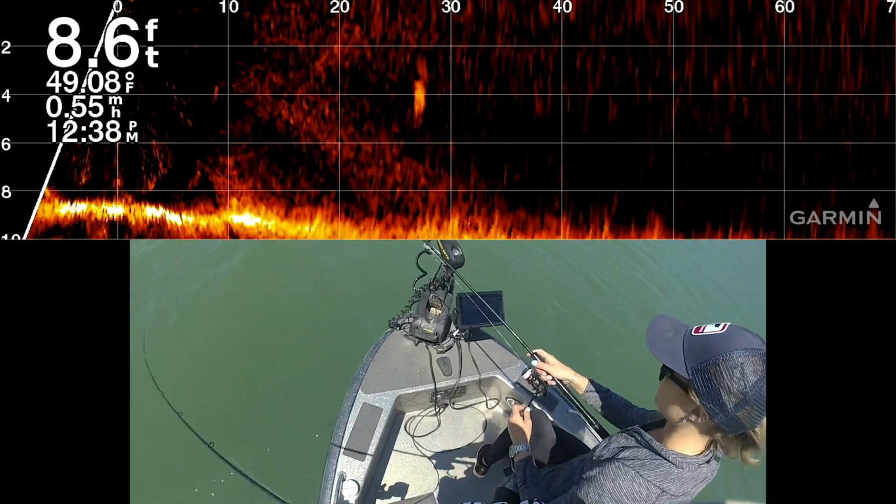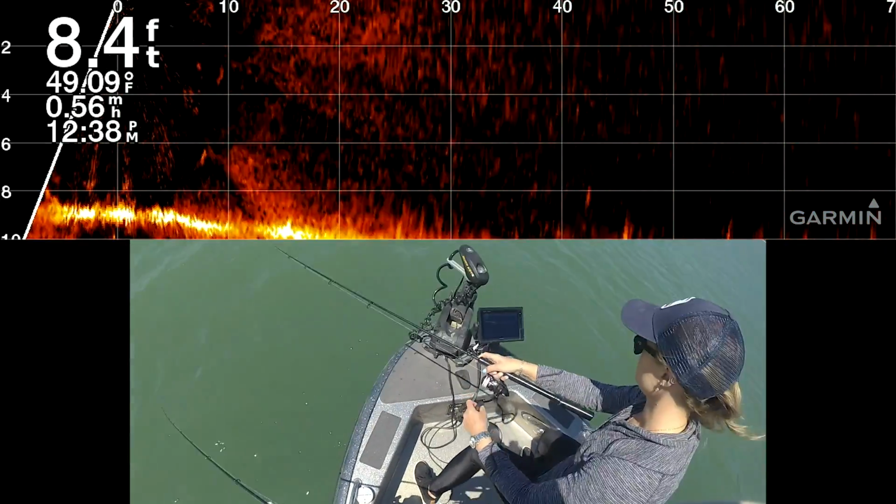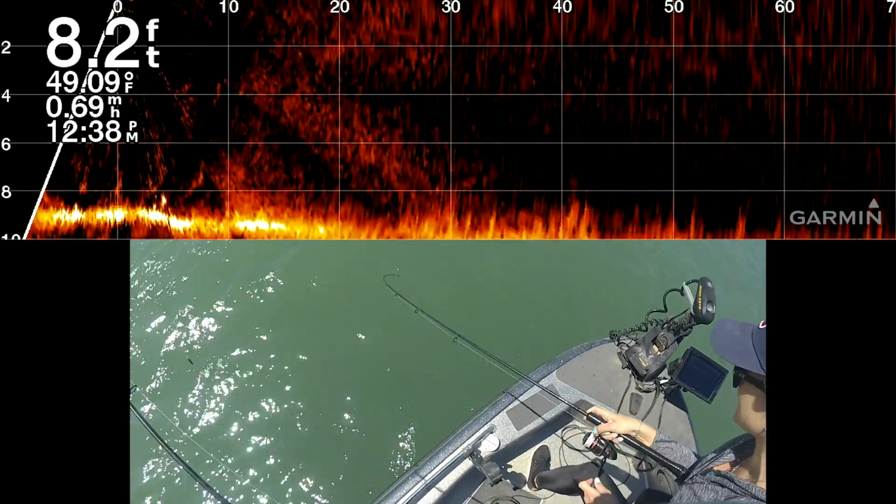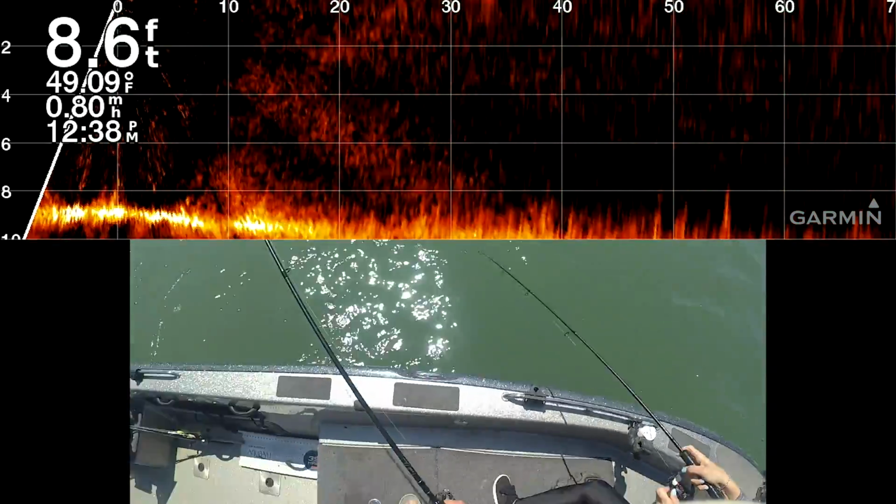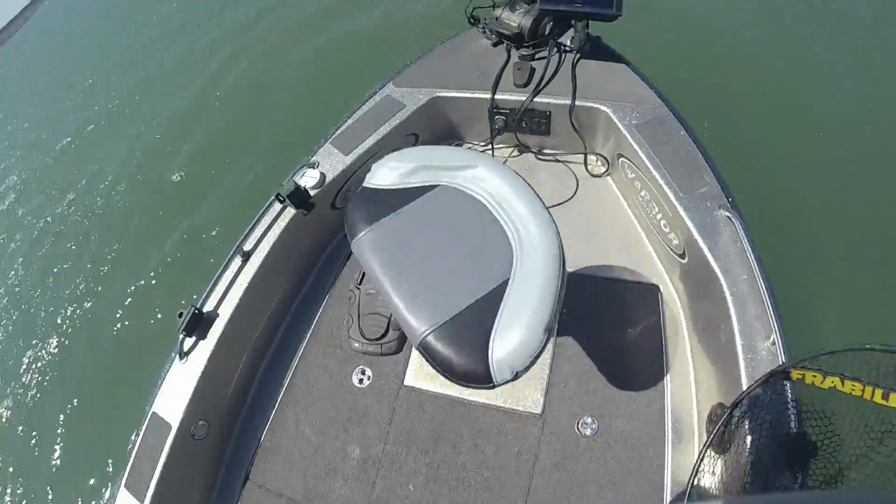I think that's great. Perfect cast. Yeah, here it comes. Yes. Oh my gosh, you got him! We got him! I saw him on the live scope and we got him! It's not big. Could be though, who knows? Could be.